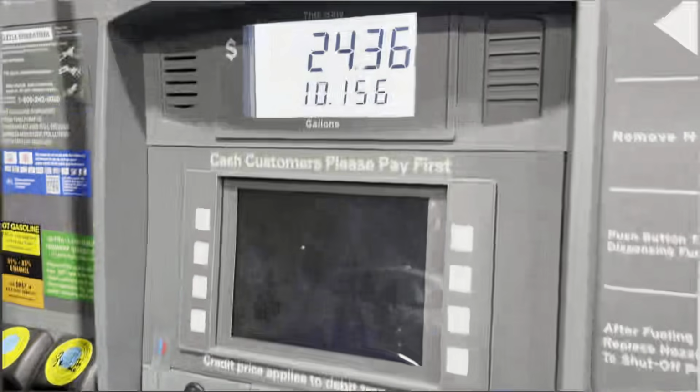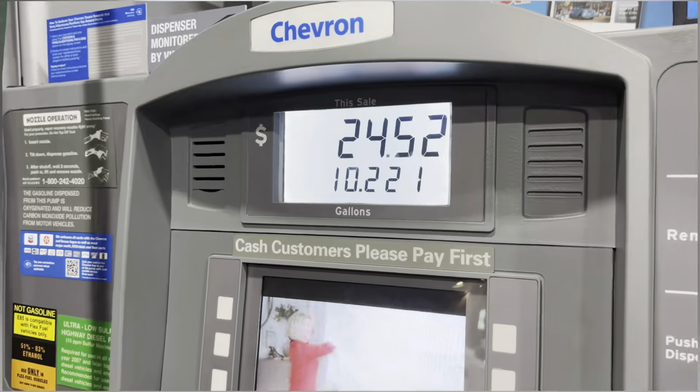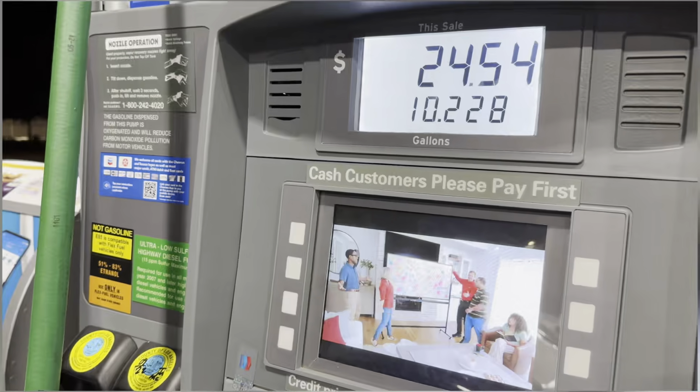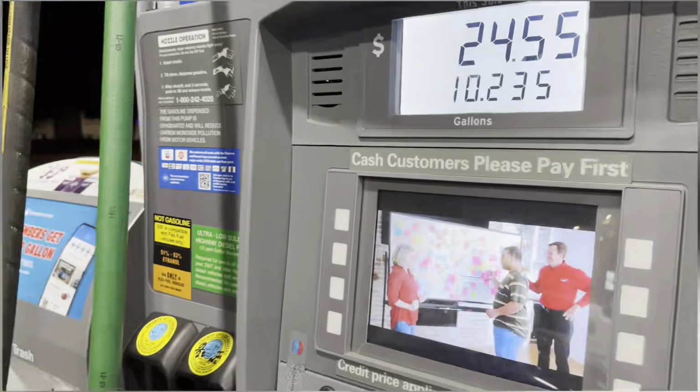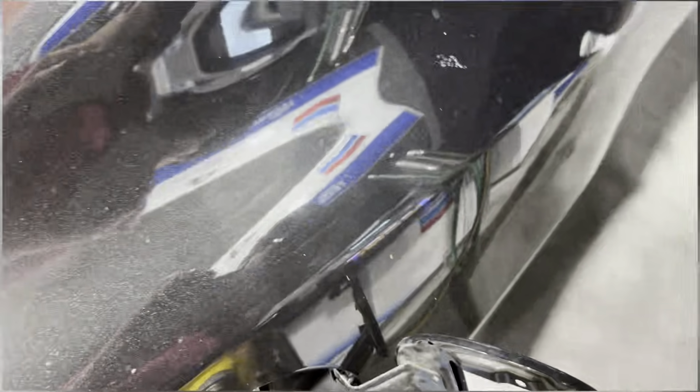All right, let's make that 25 bucks. Online at AmericasTire.com, so we have time to plan ahead. I know it looks like a lot. Maybe not. We'll keep it there. Anyway, 25 bucks for 10 gallons. Sheesh. Give me all that E85 juice.